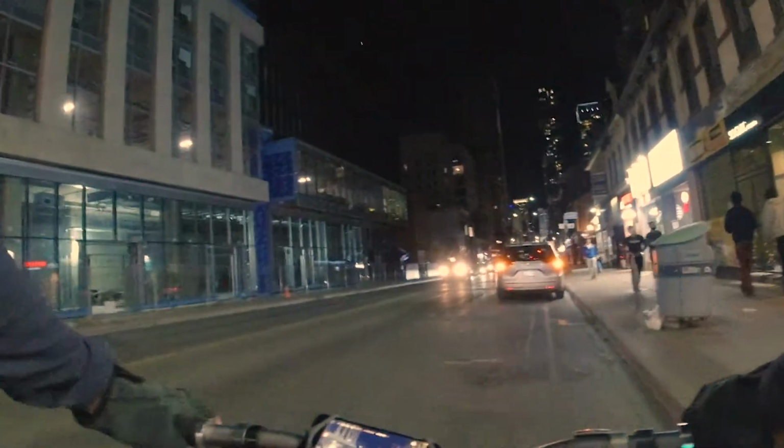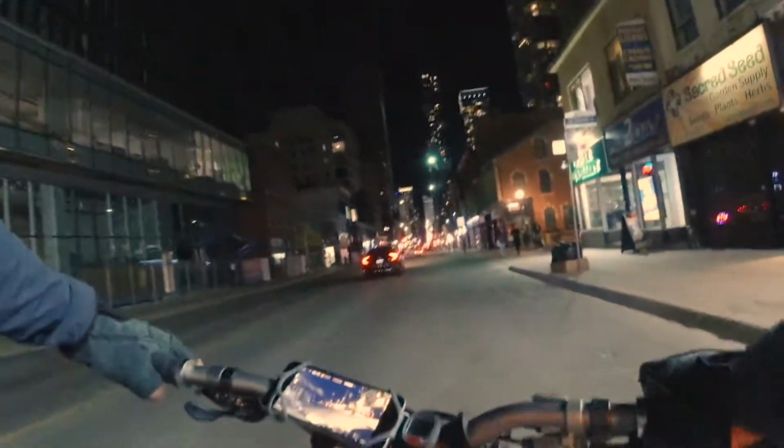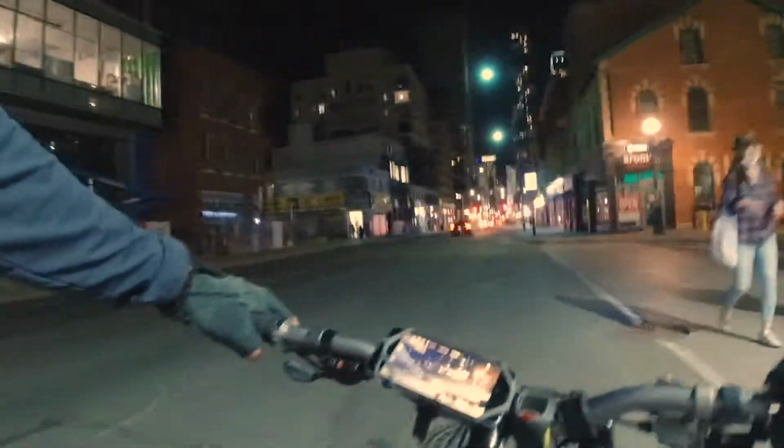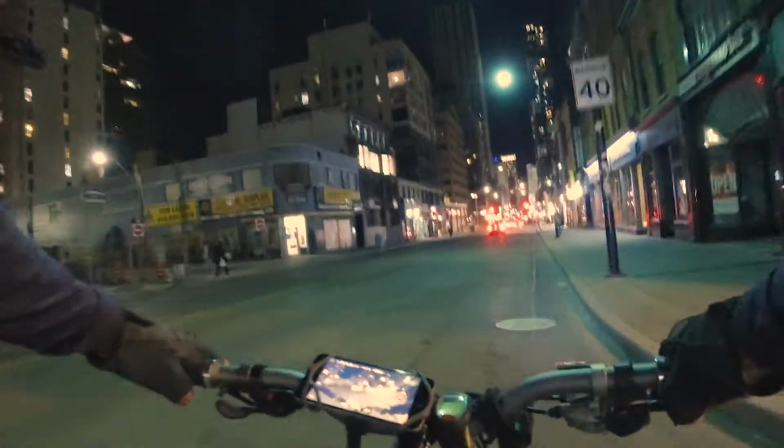and it's super, super dark. There is absolutely no street lights. It's like riding on a country road, but we are in the center of downtown Toronto. Super dark. I thought it'd be brighter here.